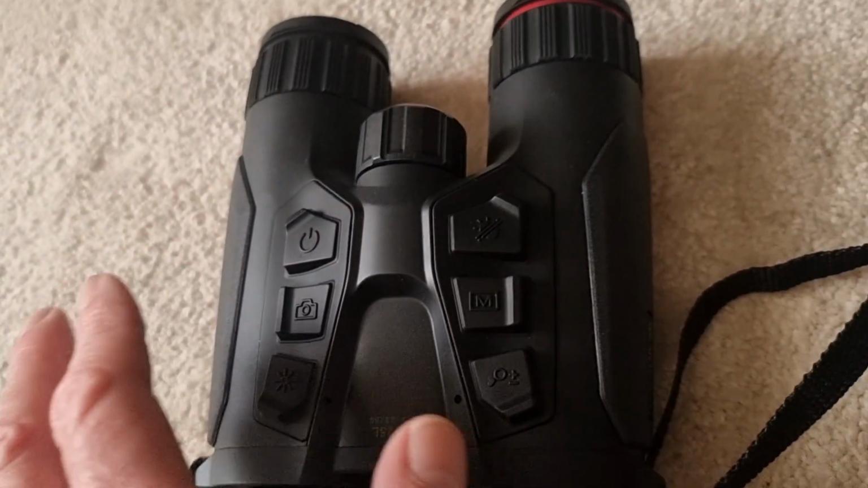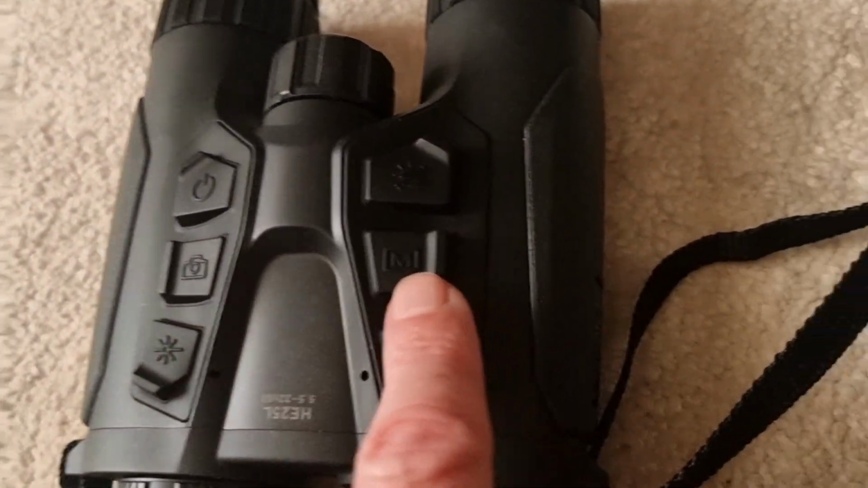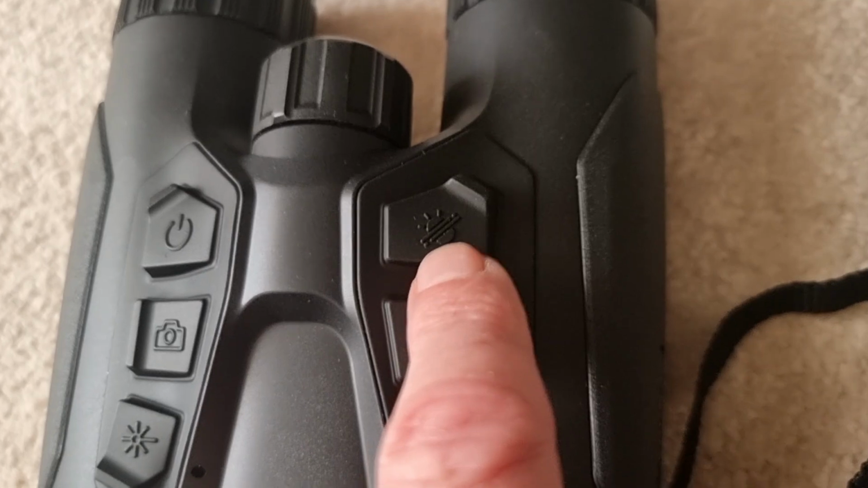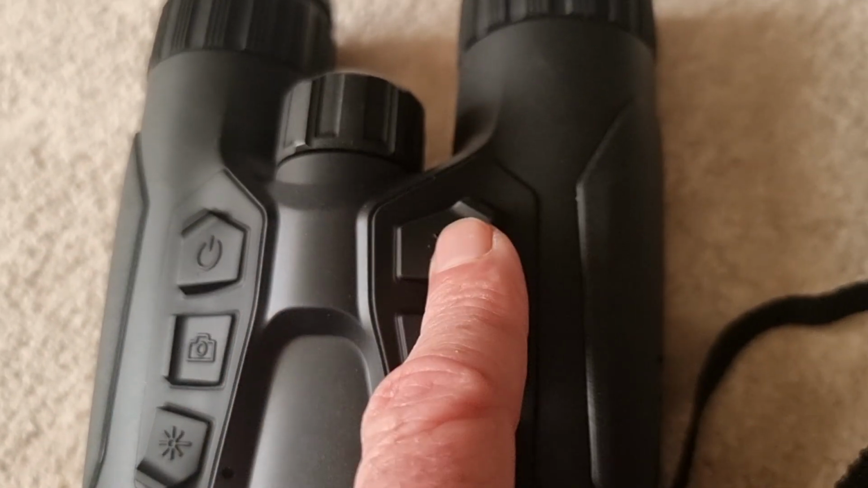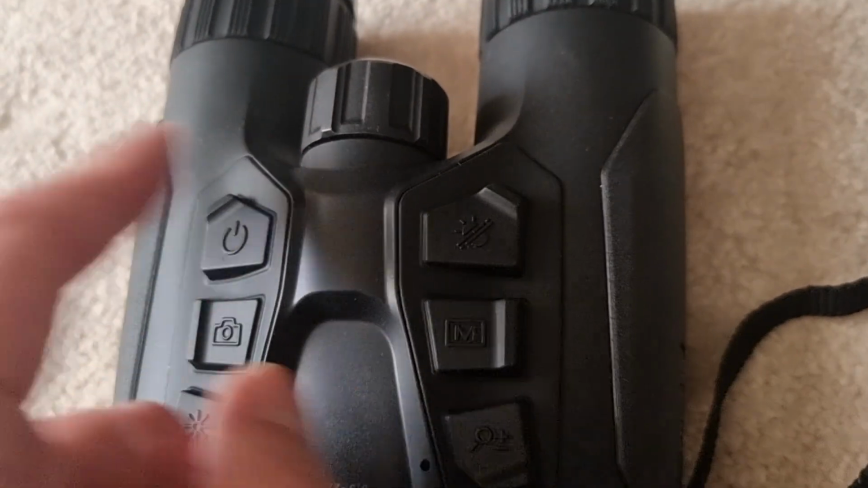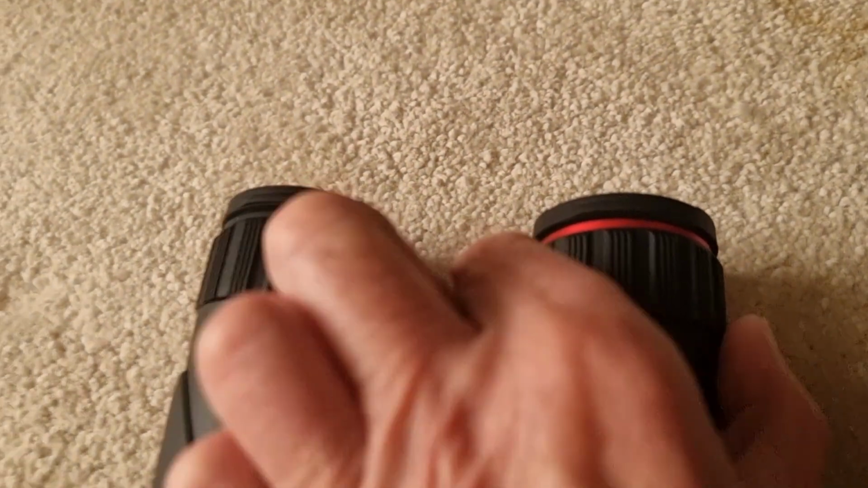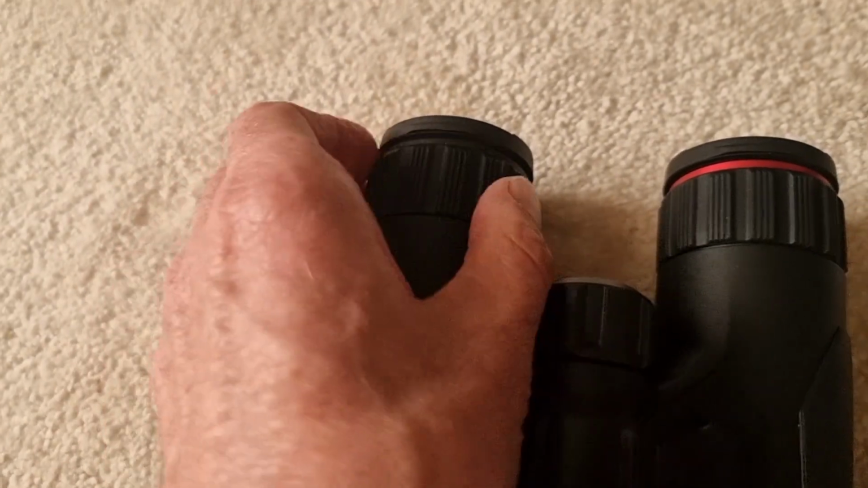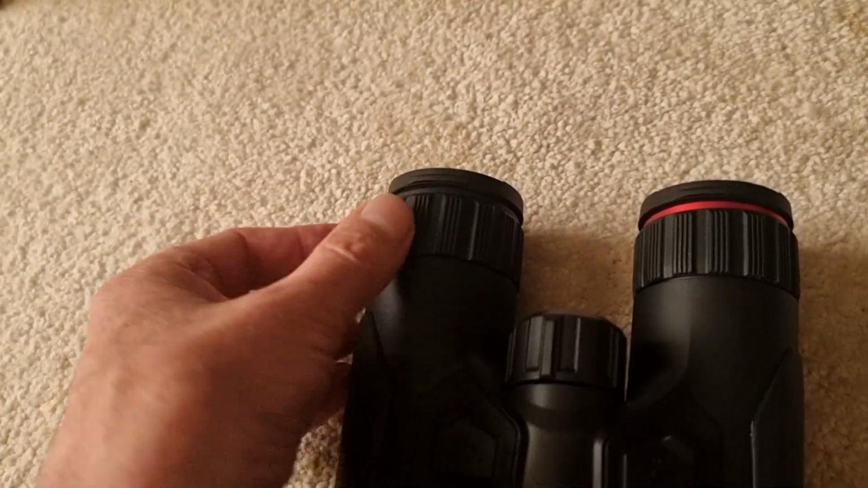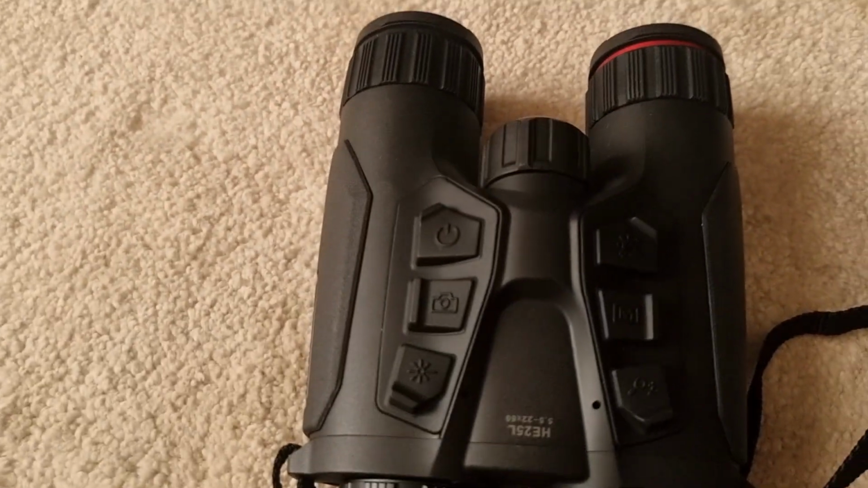You can alter the brightness and whatnot, alter the refresh rate on the thermal, all that sort of stuff. And then at the front here, this one here switches between the modes. So you press that to scroll, you can go from thermal, night vision, day digital vision, quite easily. Focus the thermal with this ring, focus the day one with this ring here, dead simple. Nice, reasonable tautness on them, not too loose so it's not going to flop around, but not too tight that you're going to struggle to adjust them.